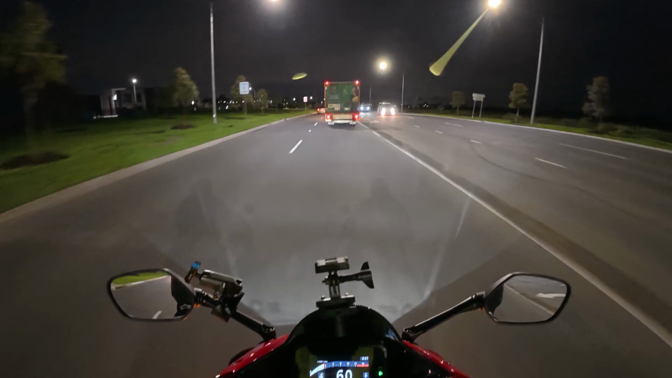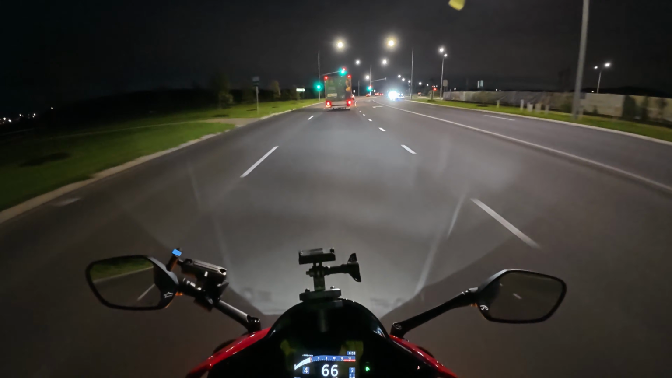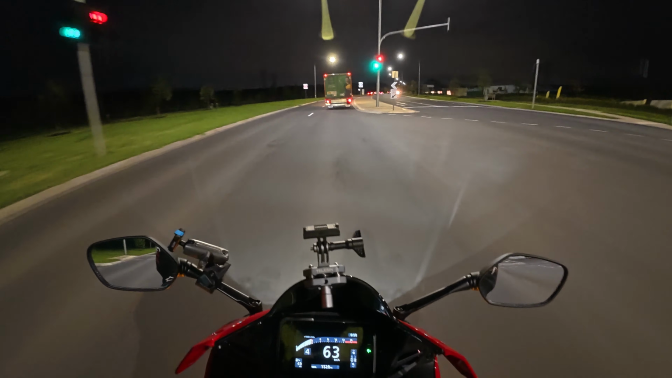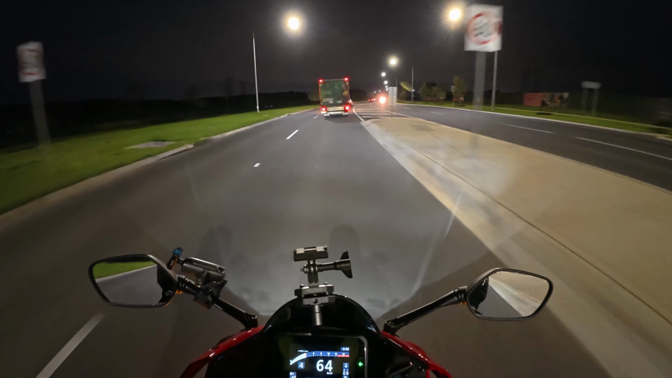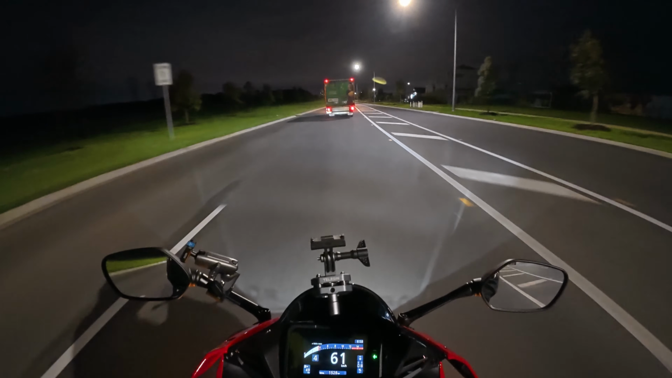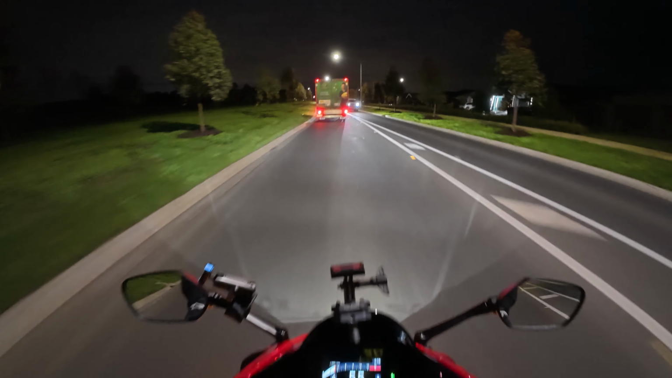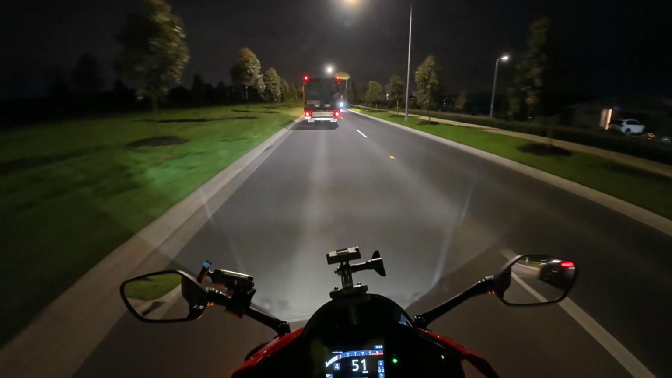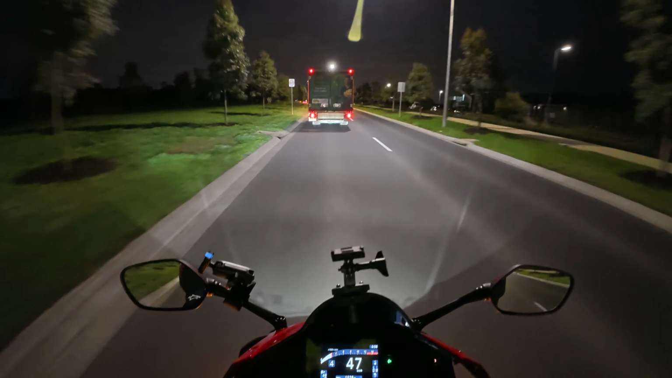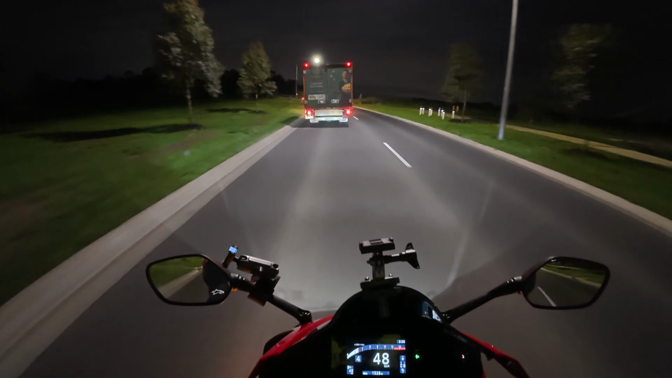It's bloody windy. I've got to get used to the wind buffeting. Not a fan at the moment. That's my next hurdle, getting used to wind. Just loosen up. Calm down. I think maybe I get too tight on the handlebars and it just makes it worse.